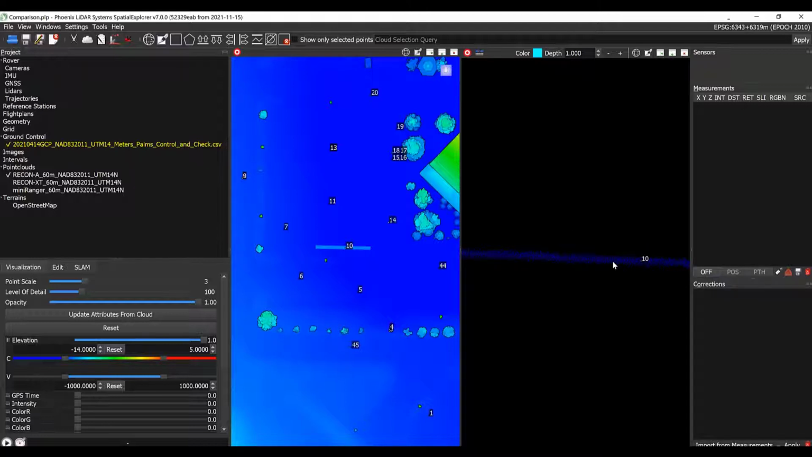We zoom in on checkpoint 10. In our cross-section, you can see that it's very nicely aligned with the point cloud, or rather the point cloud is nicely aligned with checkpoint 10. So our initial gut reaction is that the Recon A dataset has good absolute accuracy.